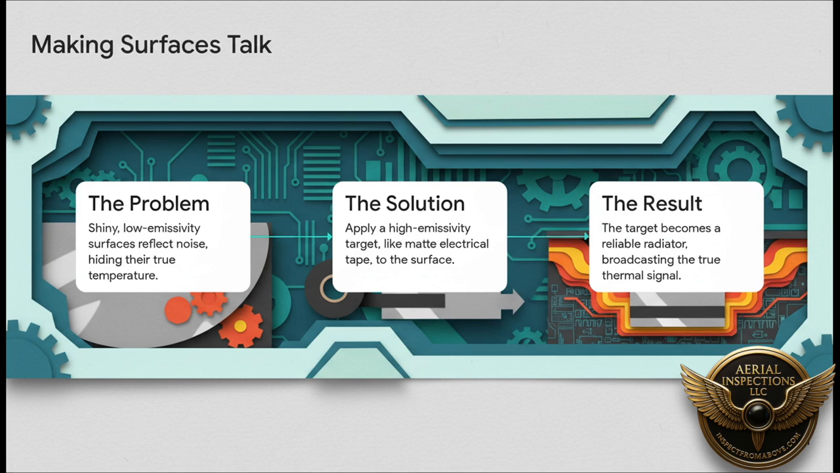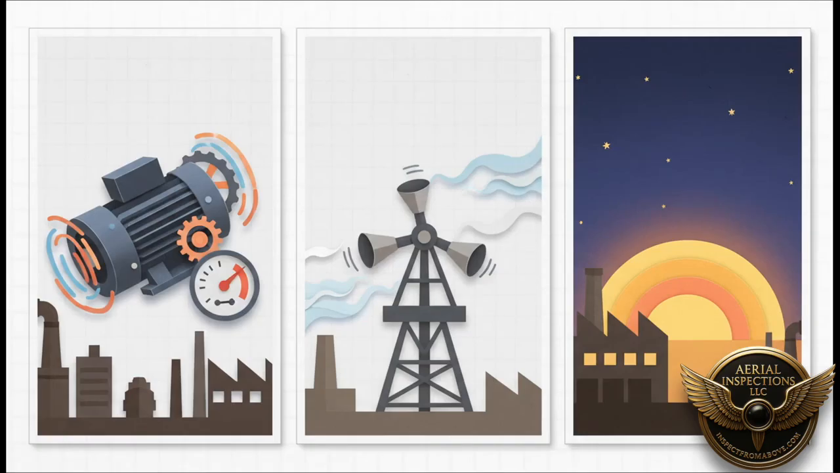You just apply a piece of non-shiny matte electrical tape to it, and suddenly that little spot stops being a mirror and starts broadcasting its true temperature, loud and clear. You've just turned up the volume on the signal. And it's not just about the surface, it's also about the conditions.